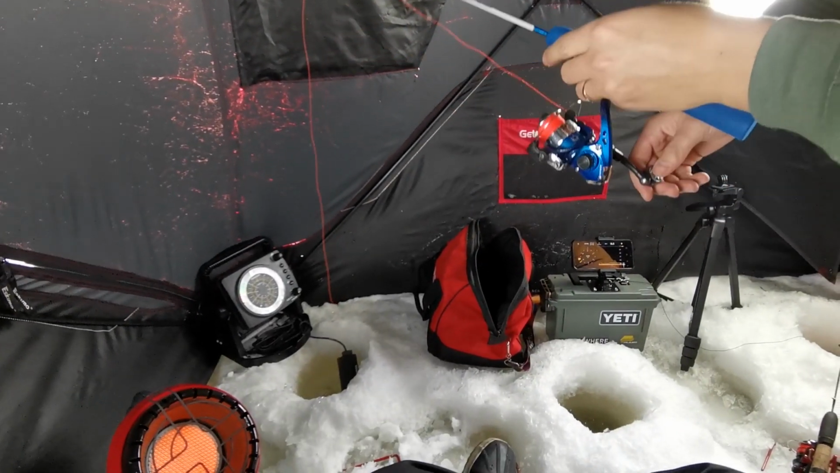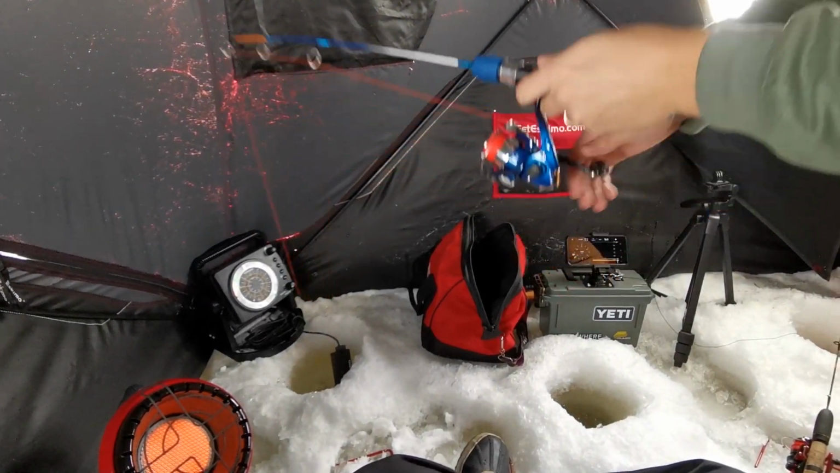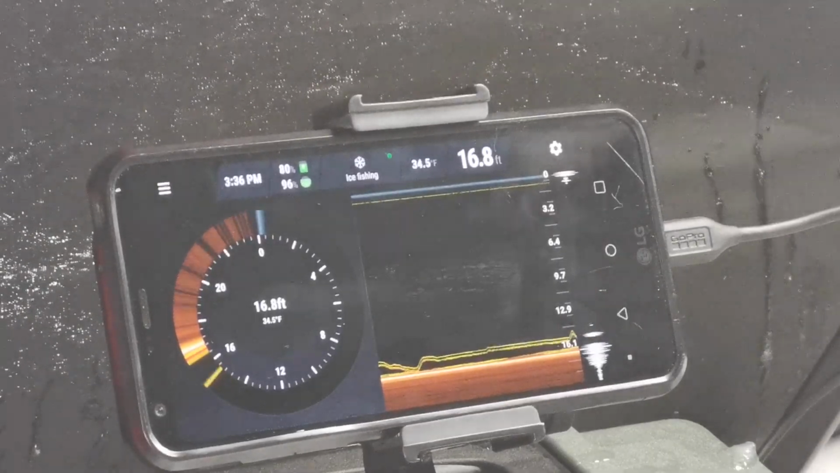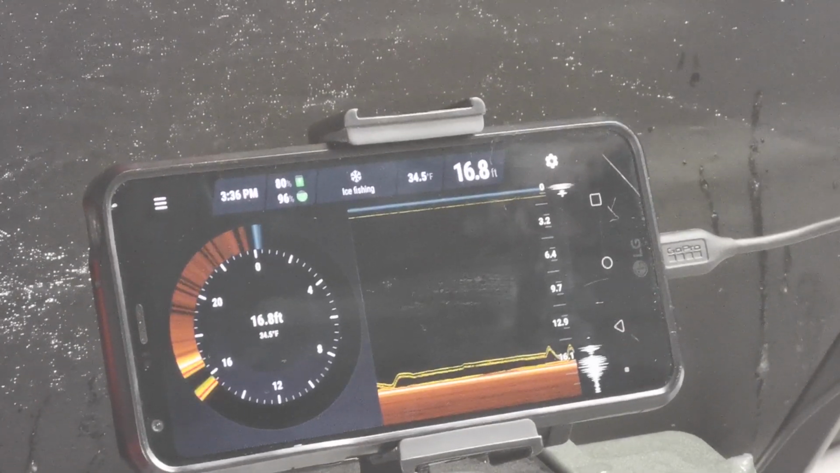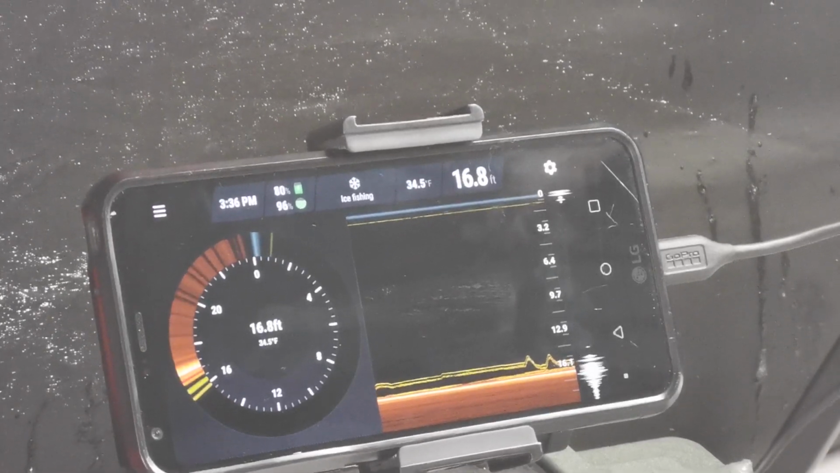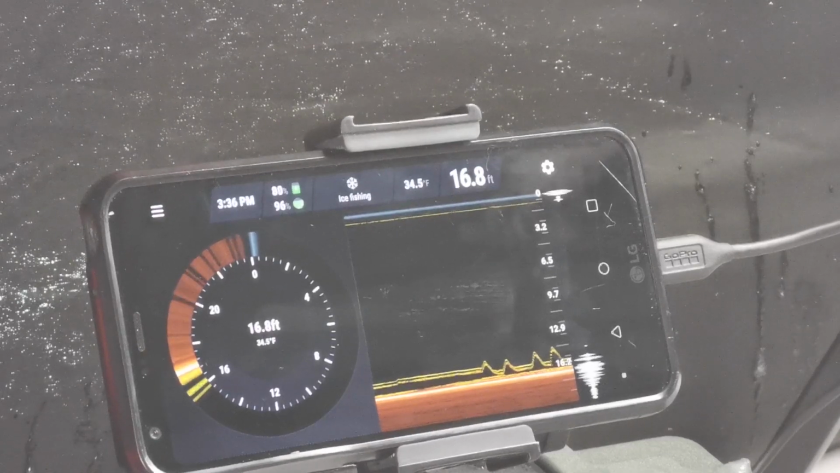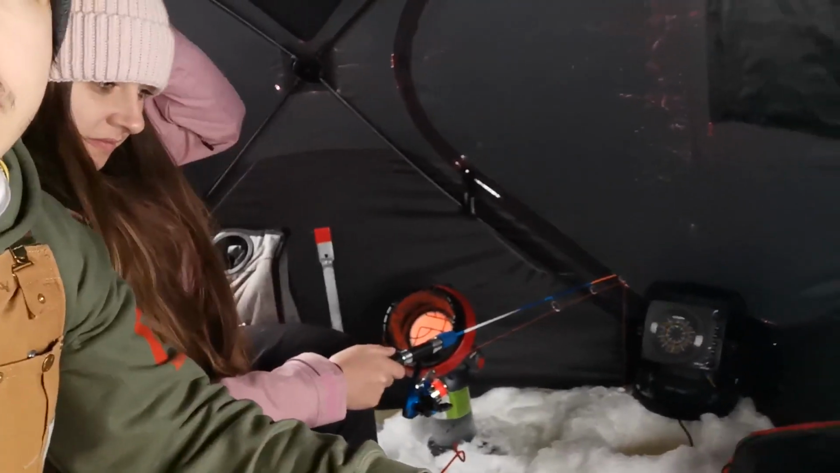Oh, we missed it. Oh, you still got your bait. Alright, let's get back down there quickly. Hopefully the little fish leave us alone for a little bit.